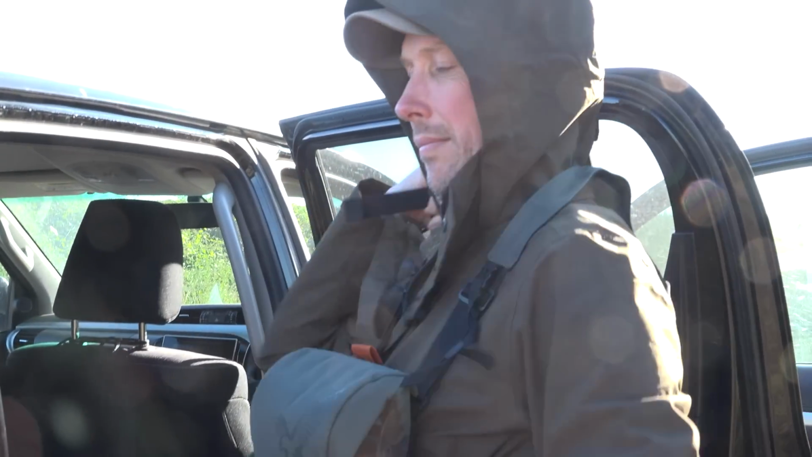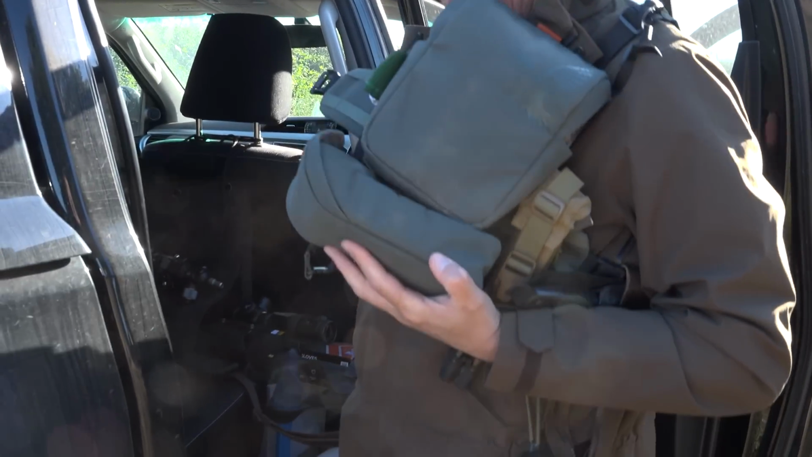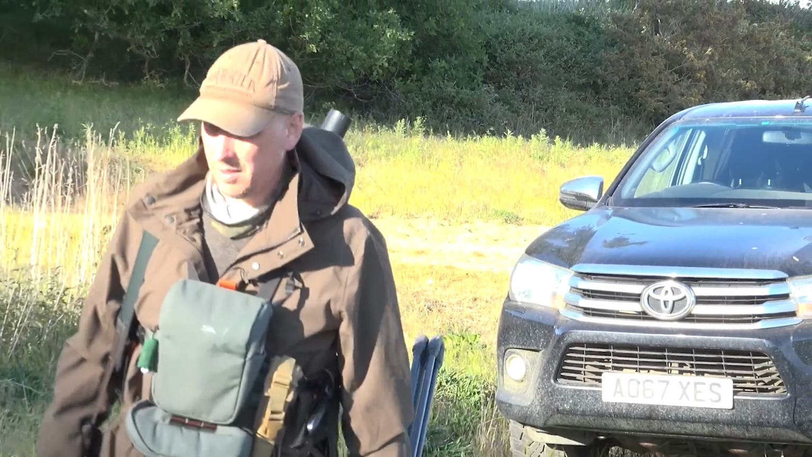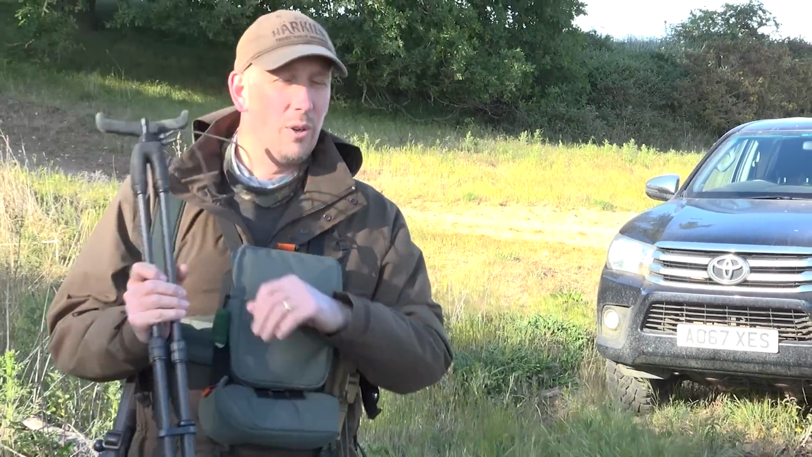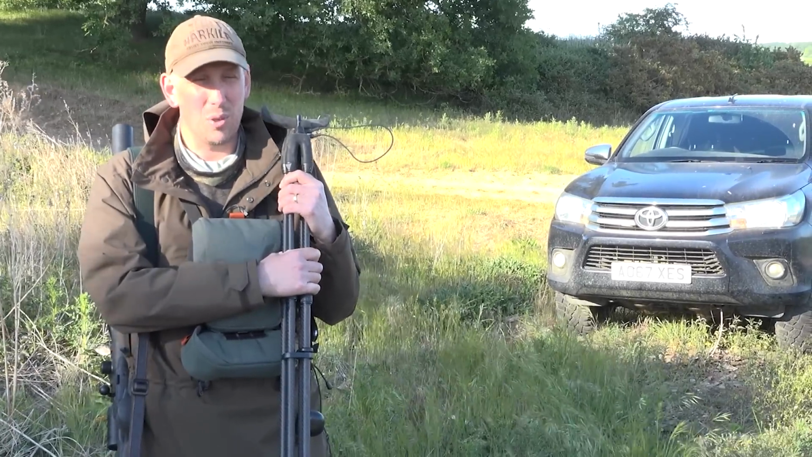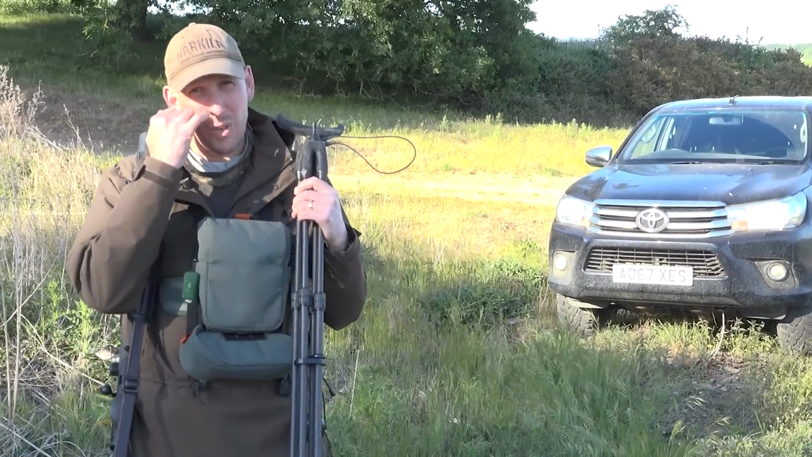It's about 5:30, so we'll have a little bit of a drive round, just see if there's any deer moving around before we get out and stalk on foot. So we've had a drive around for about an hour or so and we haven't seen anything at all. It's no great surprise, it's pretty early still.